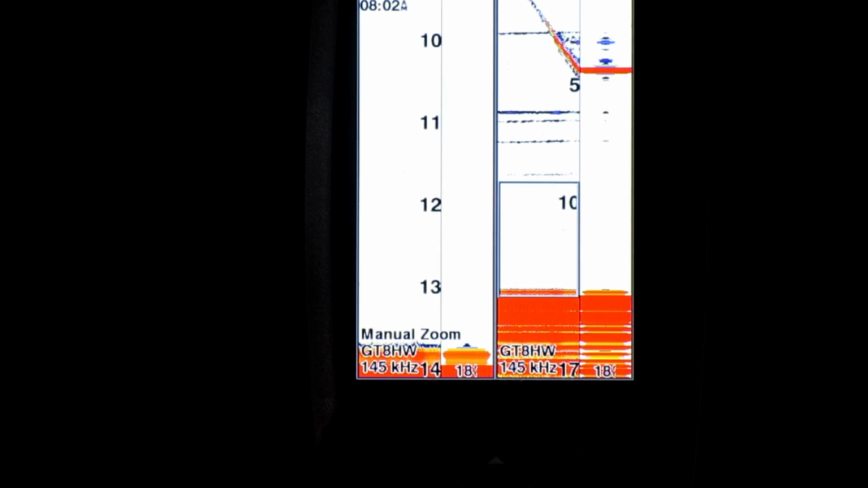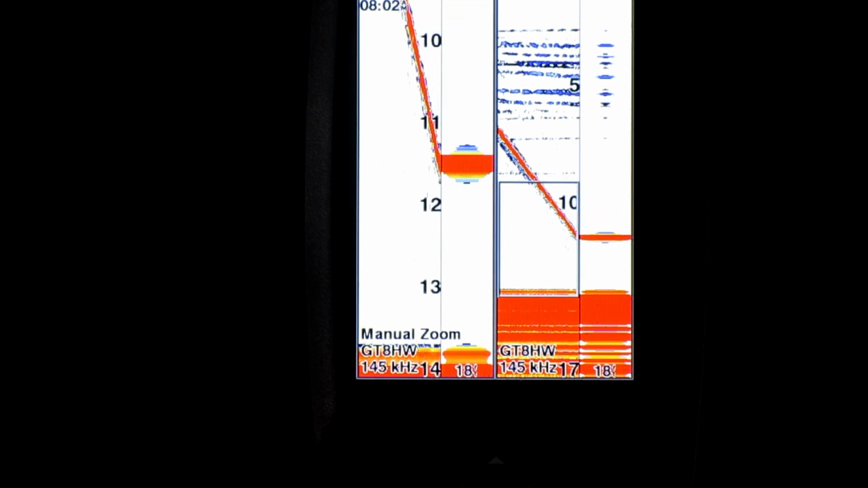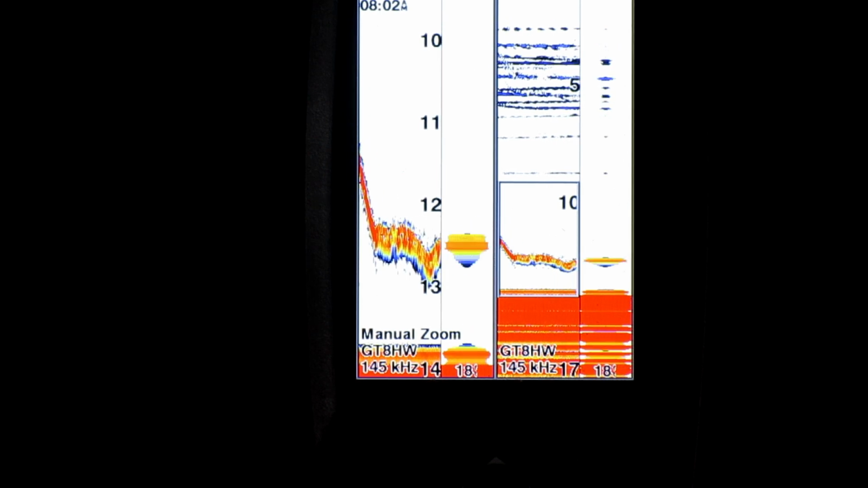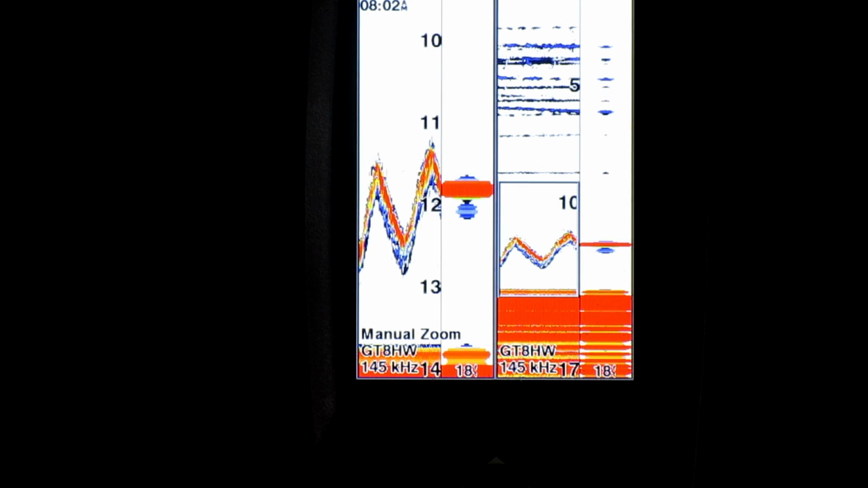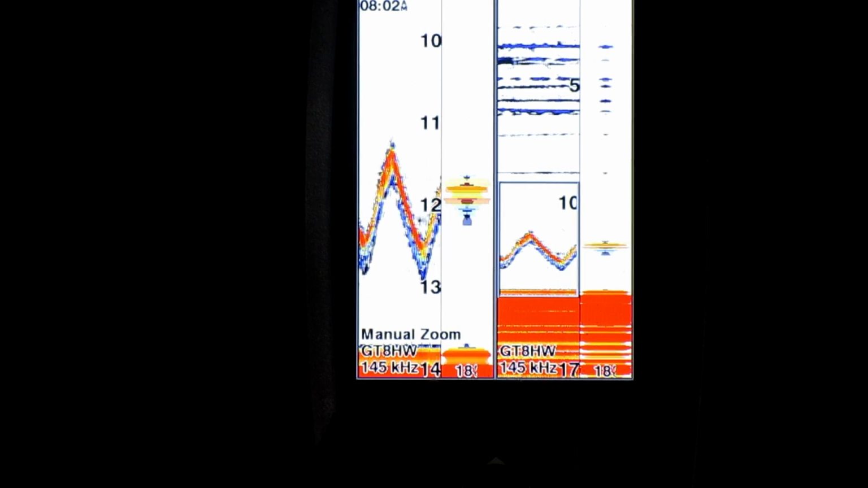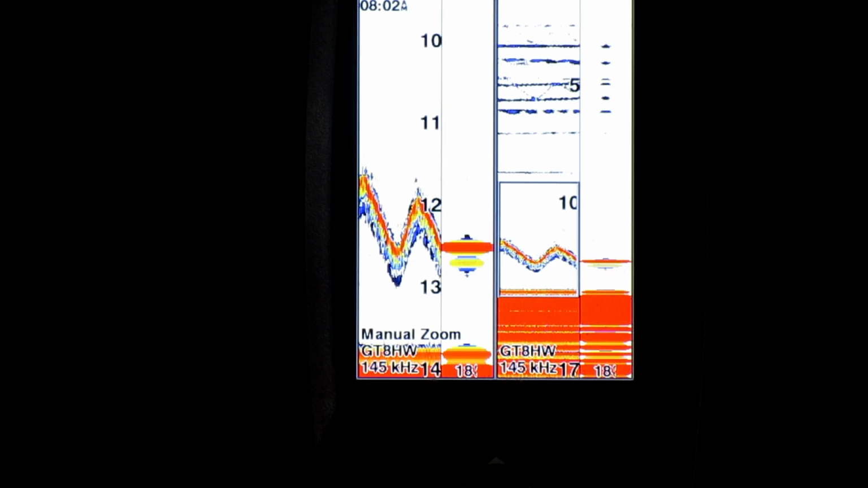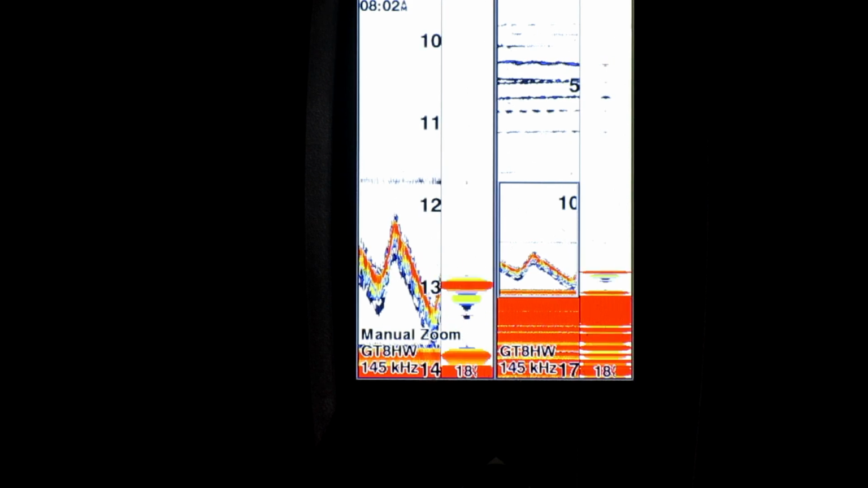So as I drop it down, if you look at the screen, see on the right hand side as it's going down, the very right hand part of the screen basically represents a vertical flasher, and everything just immediately to the left of that is showing the historical data. Now on the left hand side, I have the zoom feature set up. I'm zoomed in on about the bottom 5 feet of water right now. I'm in 14 feet of water, and you can see that crankbait bobbing up and down at the bottom there.